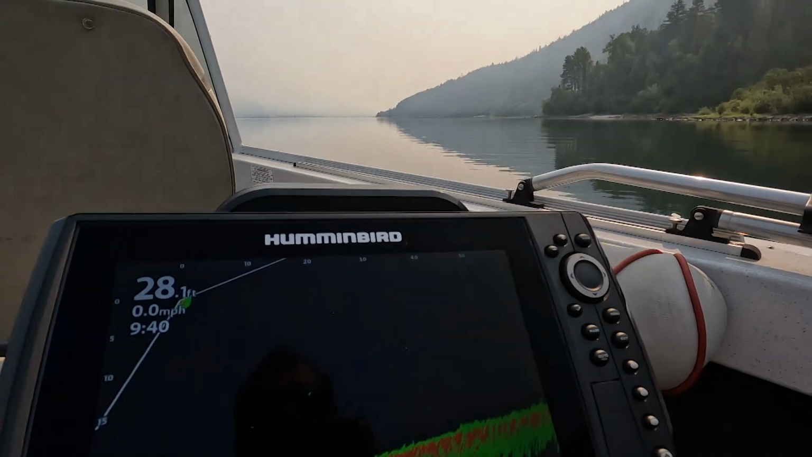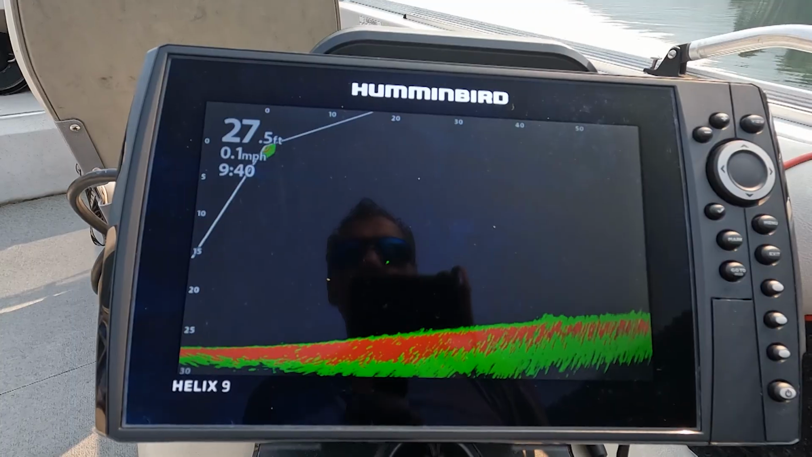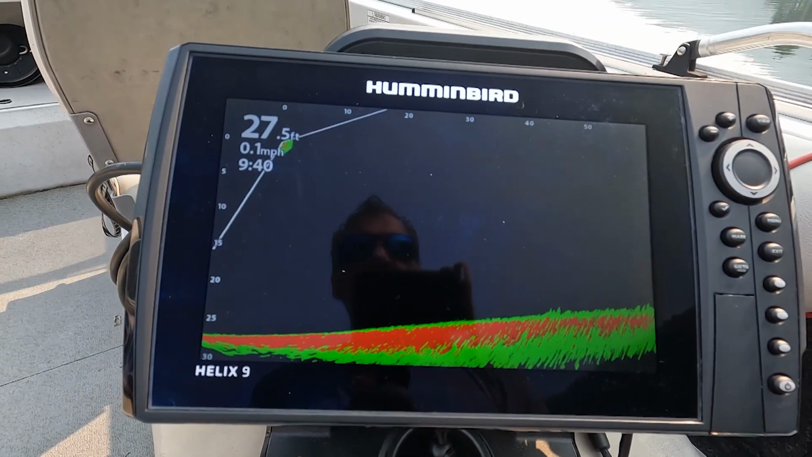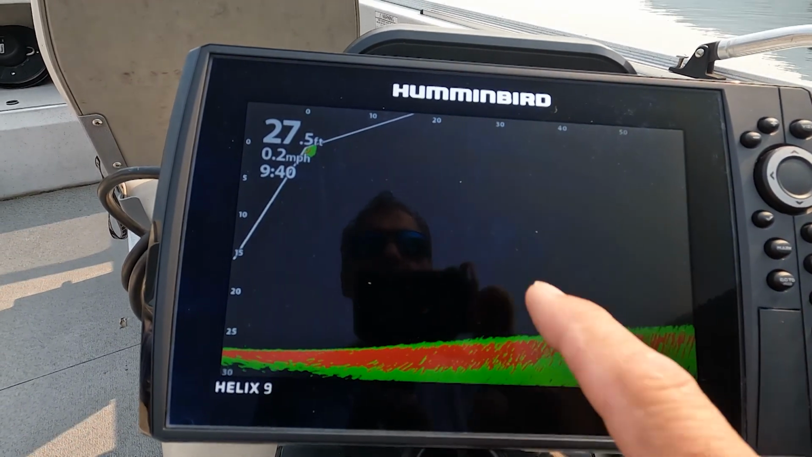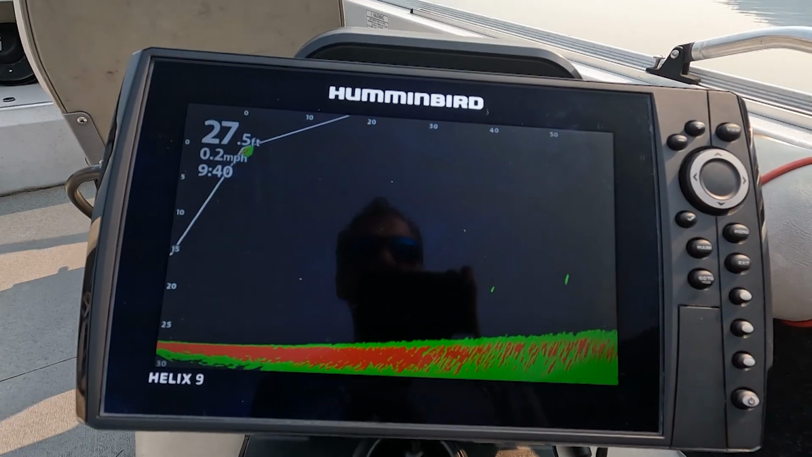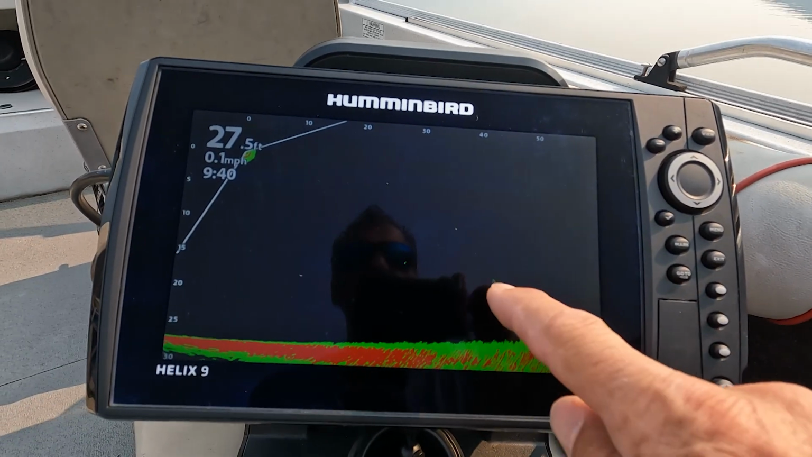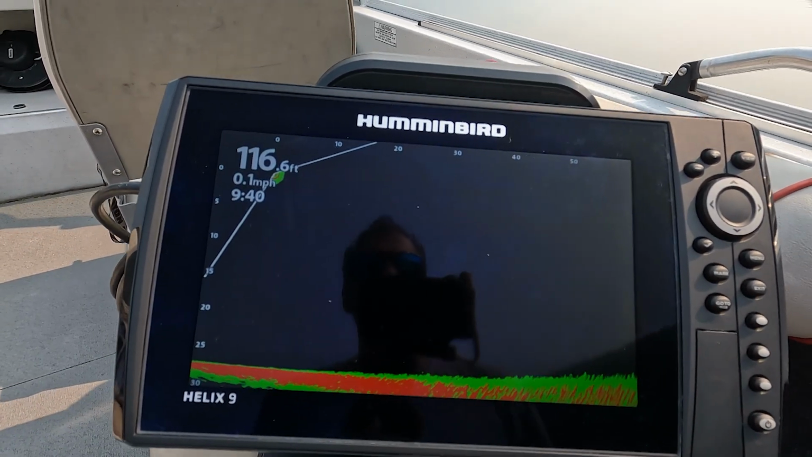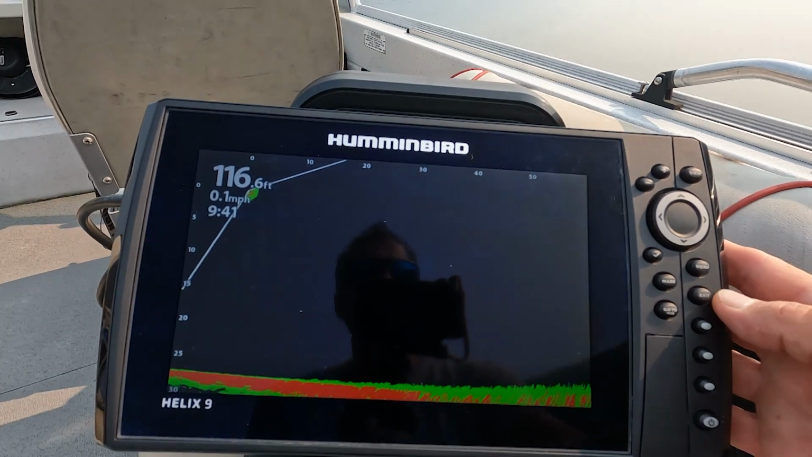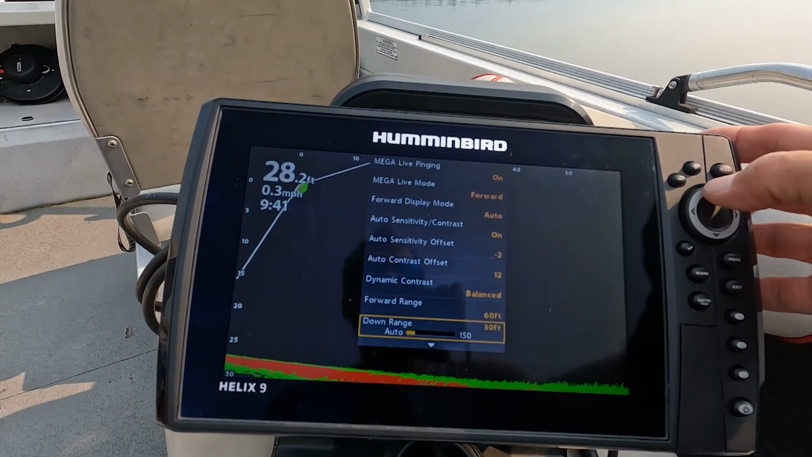So you can see on my screen here, I'm going to show everybody the screen. You can see the fish moving on here. There's a depth. So I'm at about 27 feet and I've got fish moving, and you can see them here. Now the ideal settings, to get these so you can see the fish moving and what depth they're at. You can see these guys are at 20 feet. It's pretty cool. So all you do is go into your menu and you're in the Mega Live unit.